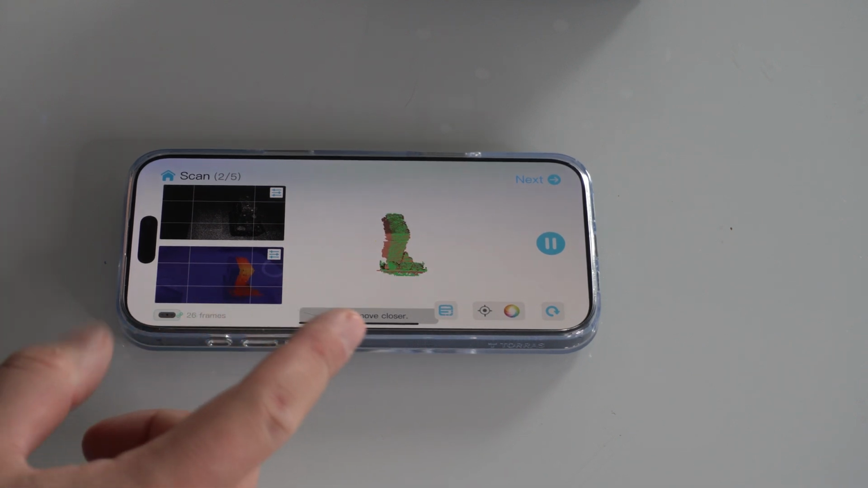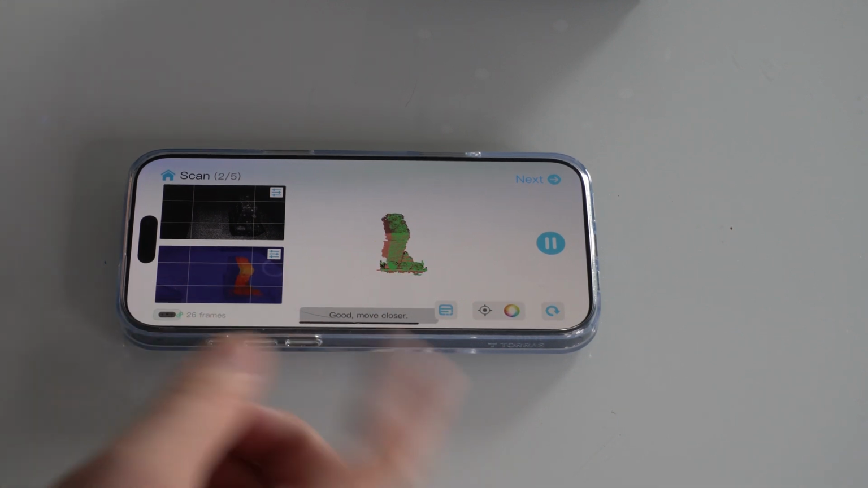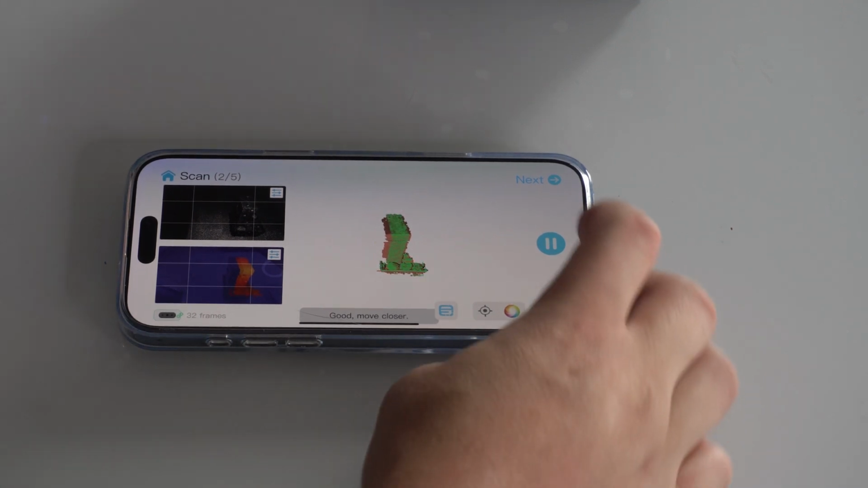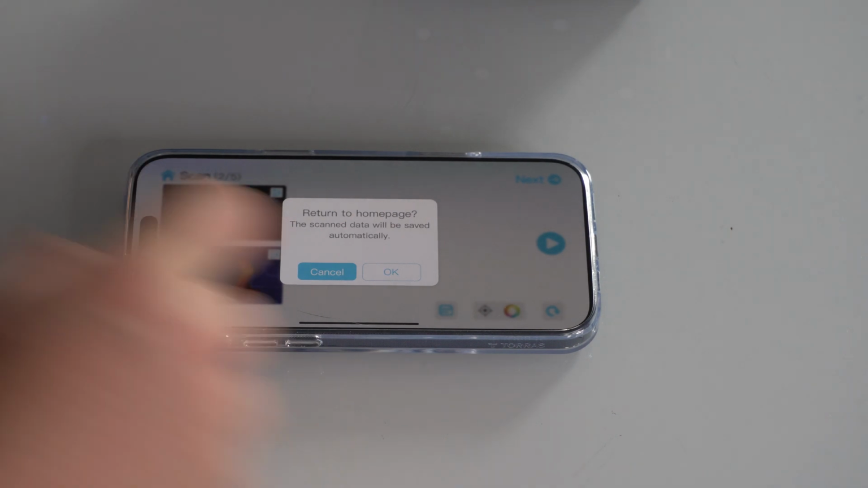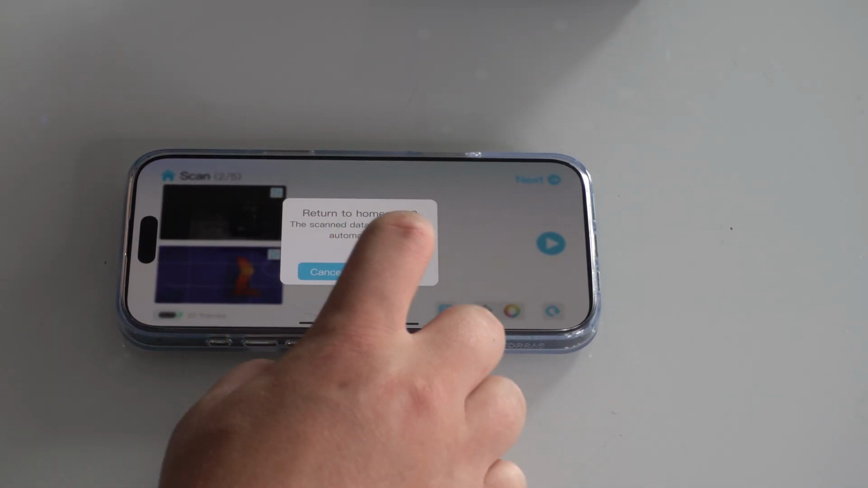And then if you have a little turntable, you'd want to run the turntable to try to get around all the sides. If you don't, for something like this, I would recommend getting one, or a Lazy Susan, something that you can slowly turn around to get all the area. And then when you're done, just hit pause, and then you can just go back to home. It would save that. Scan data is saved automatically.